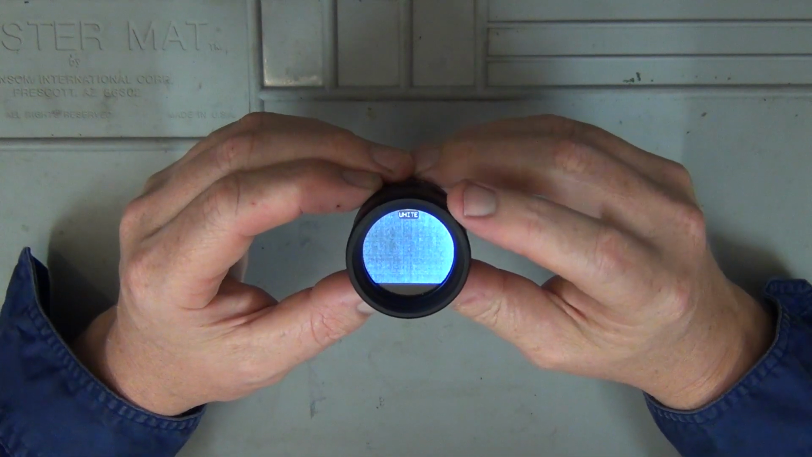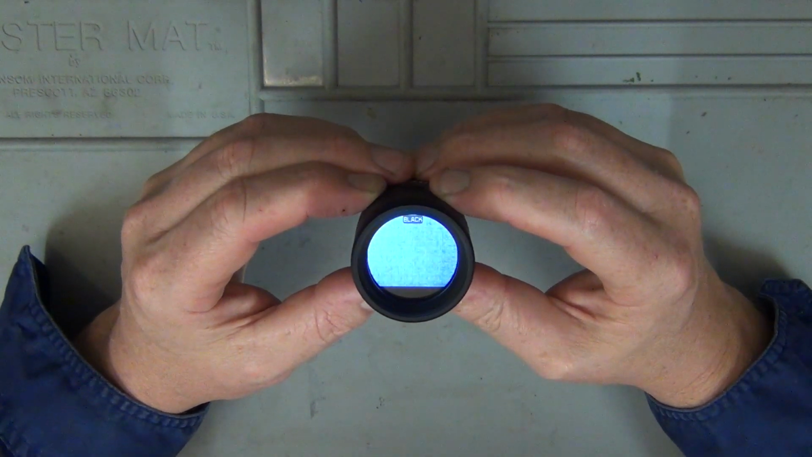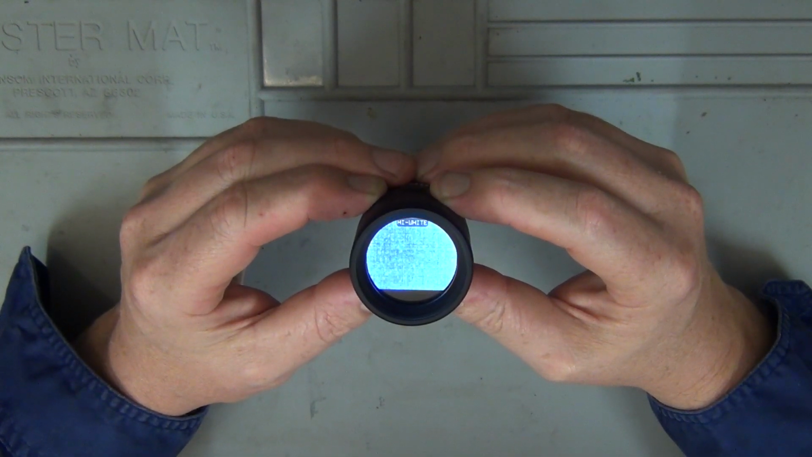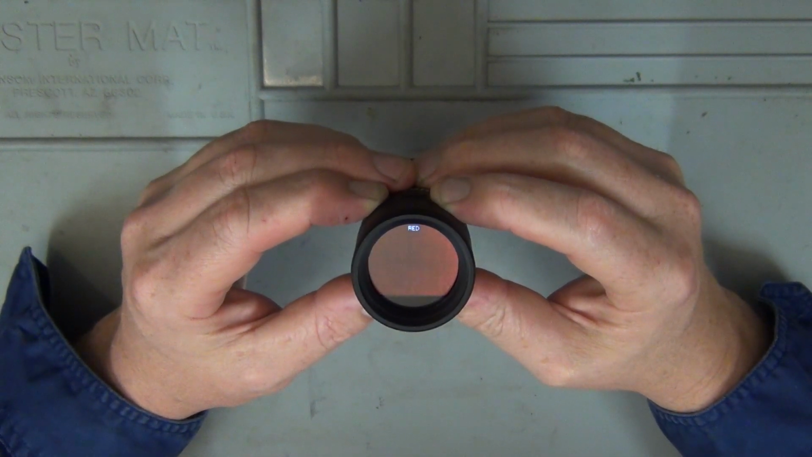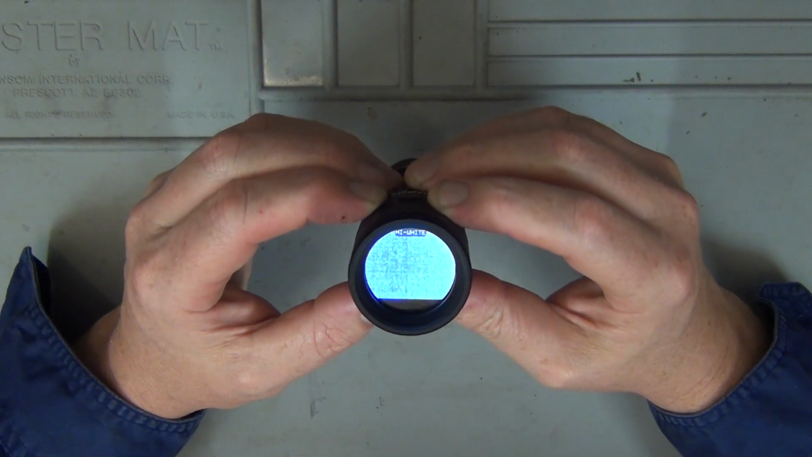Okay, so it's white, and it actually comes up at the top there, white, so you know what you're using. Then you've got black, high white, high black, red, and then back to green. So I'll put it in high white.